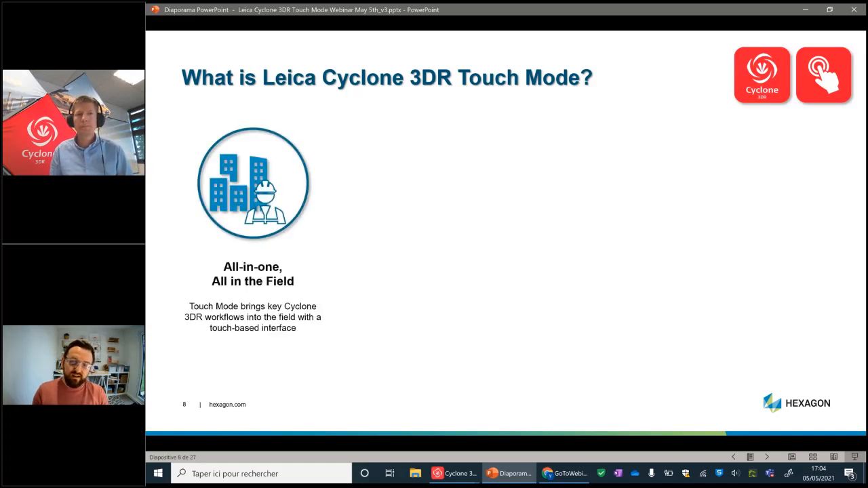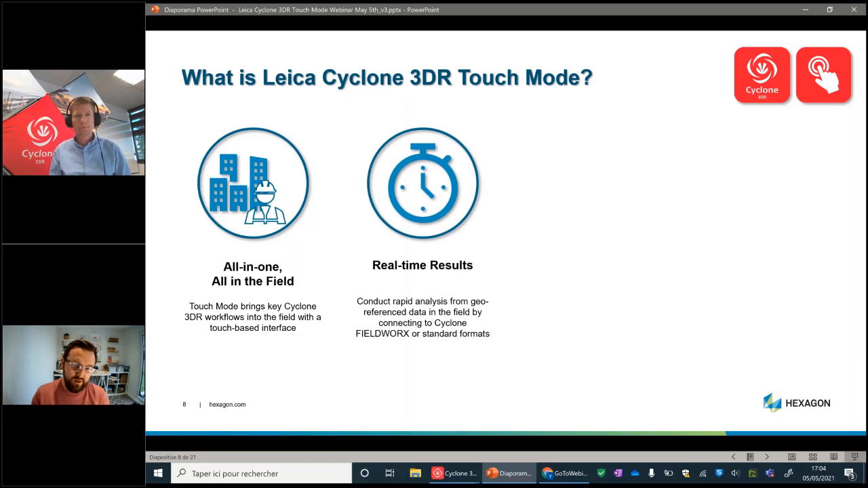So what is 3DR touch mode? It's all in one, all in the field. It's basically an extension of the Cyclone 3DR application, specifically with BIM inspection as the first application that's been launched as part of this new extension to the product. It gives you real-time results.